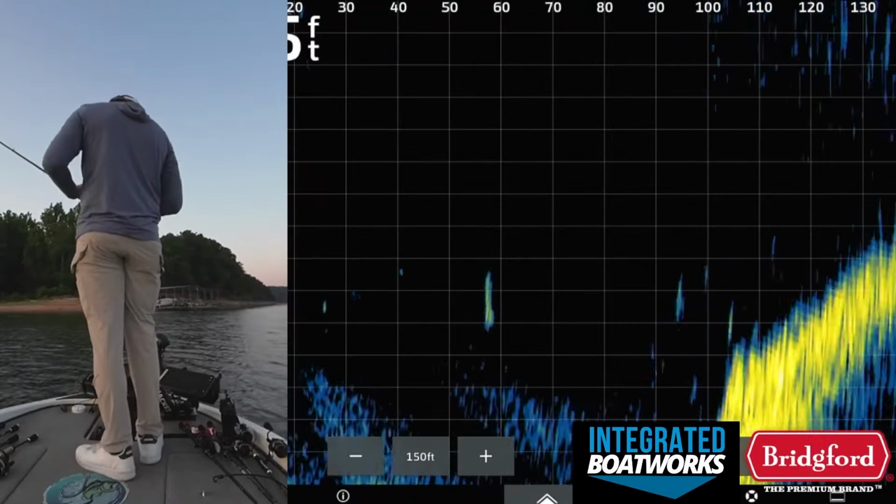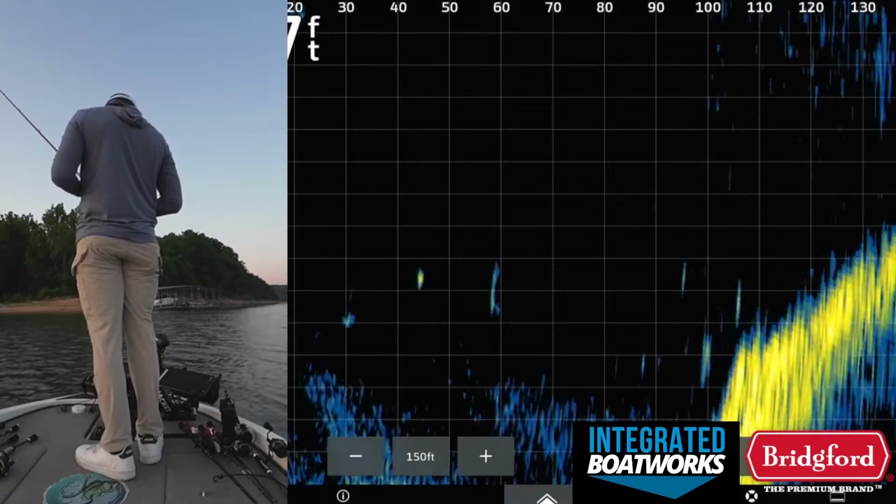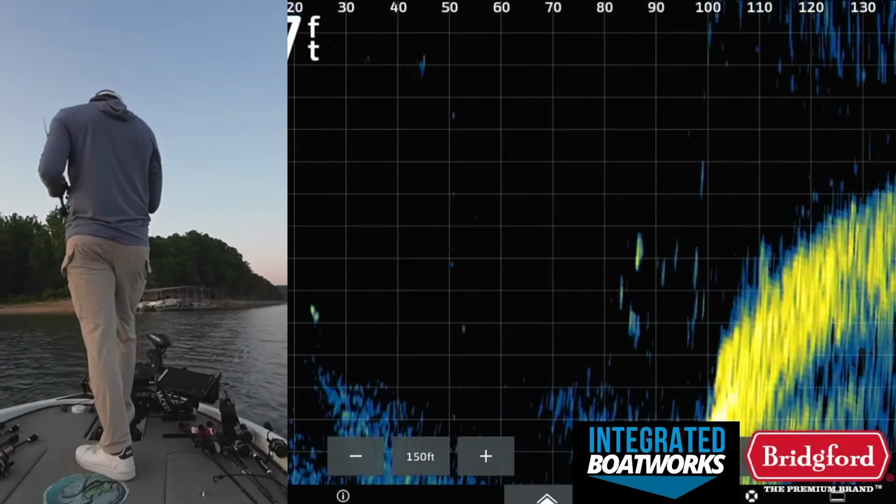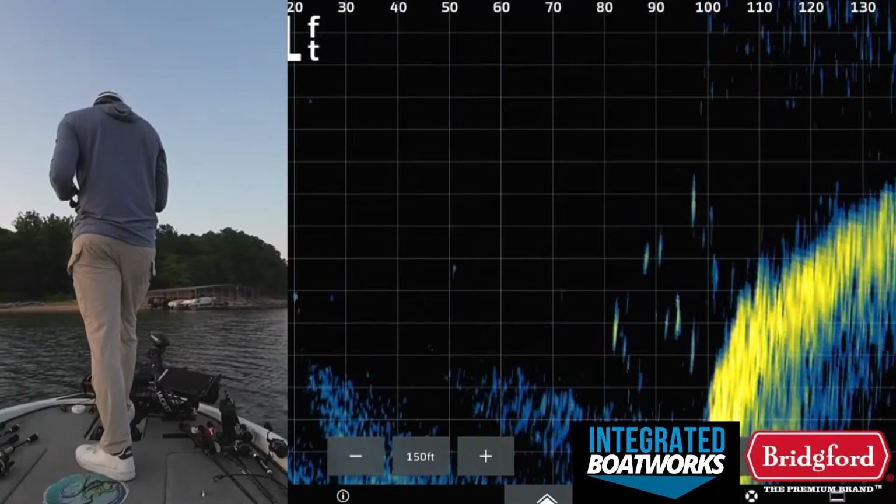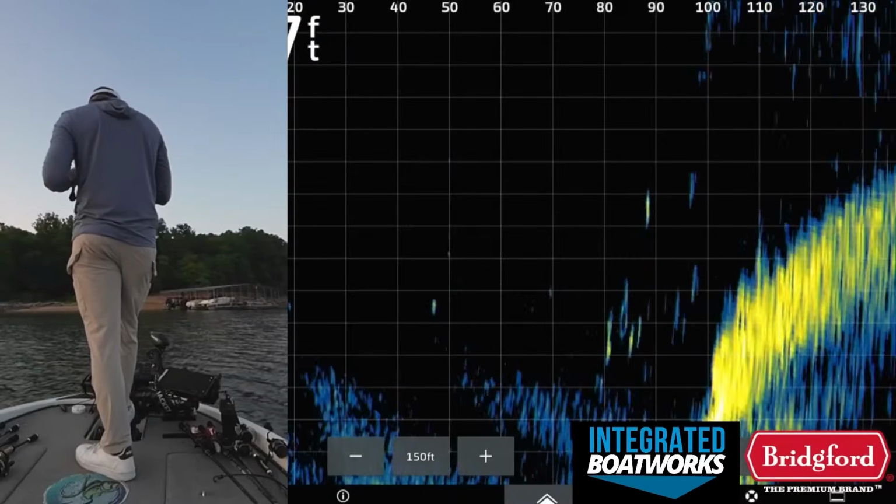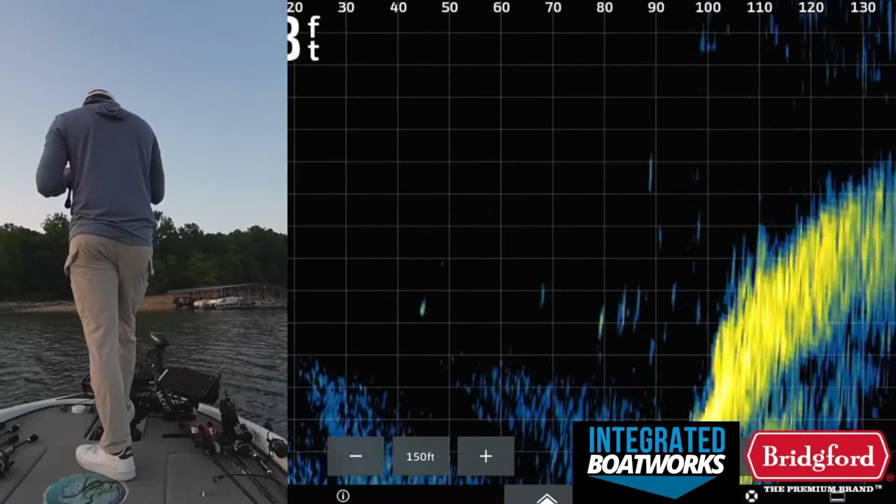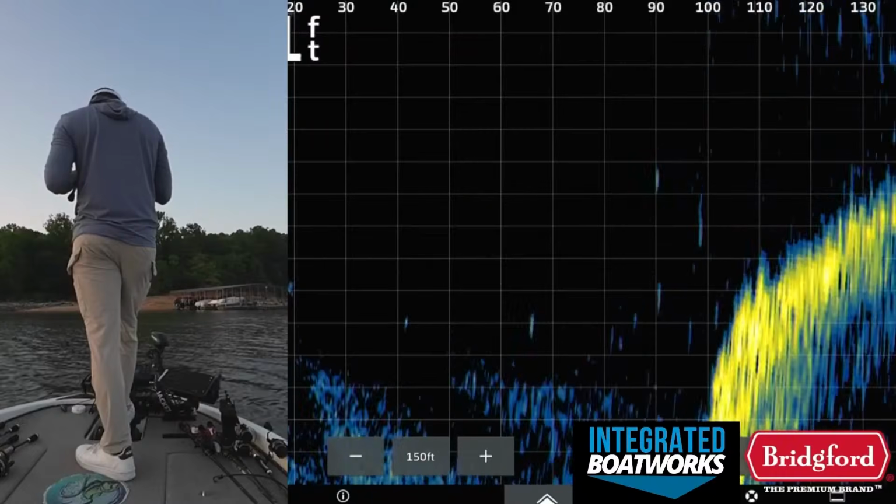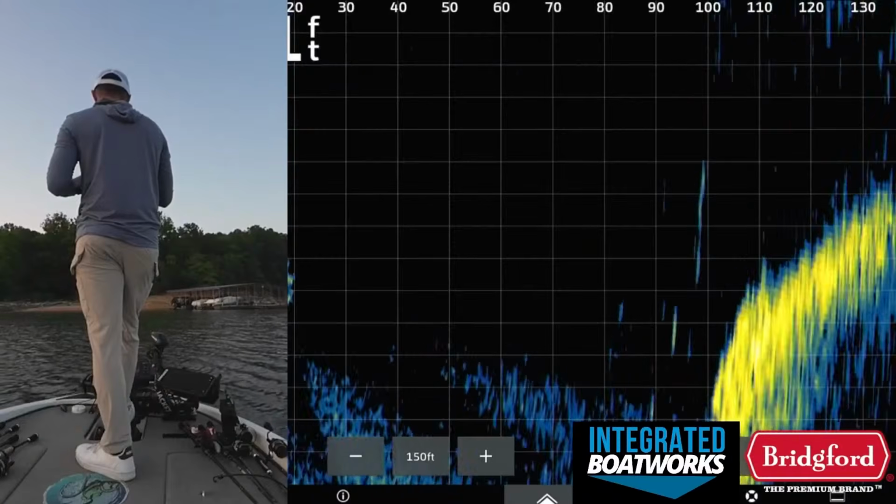Those do look okay on the break. Those fish that are on the break there at 90 look okay. There's fish 90 to 100 feet right on that break. They don't look terrible. There's a bunch of fish down there on that break. Look at that. Those could be spotted bass. They could. I don't know. Not sold. But the dots aren't necessarily small.